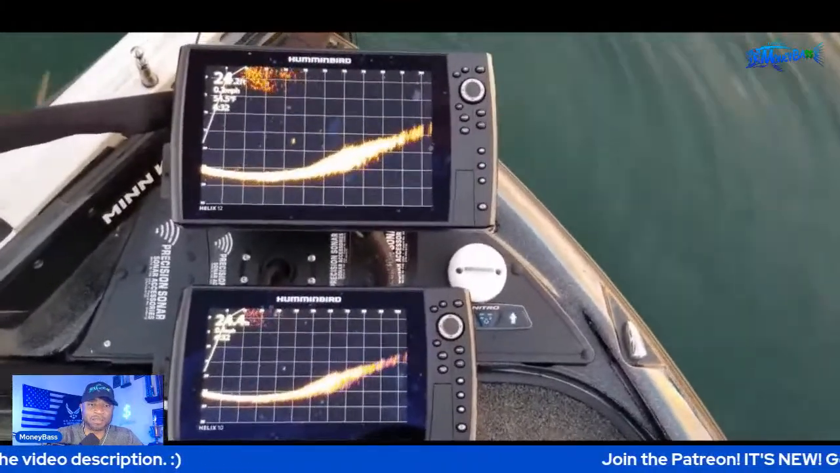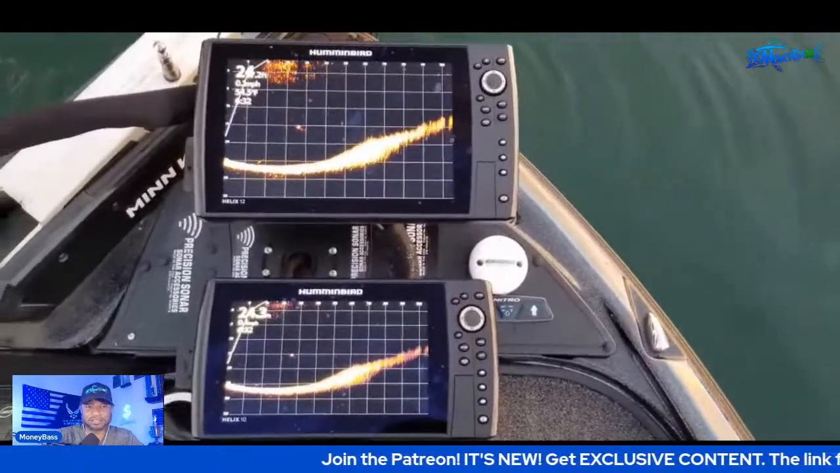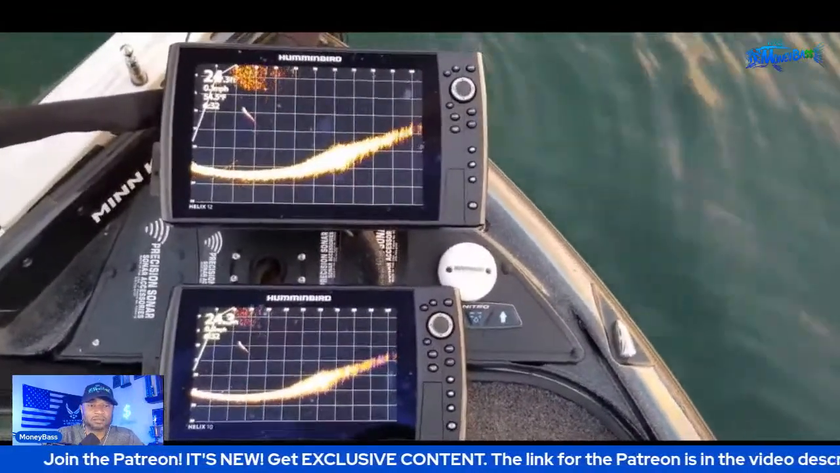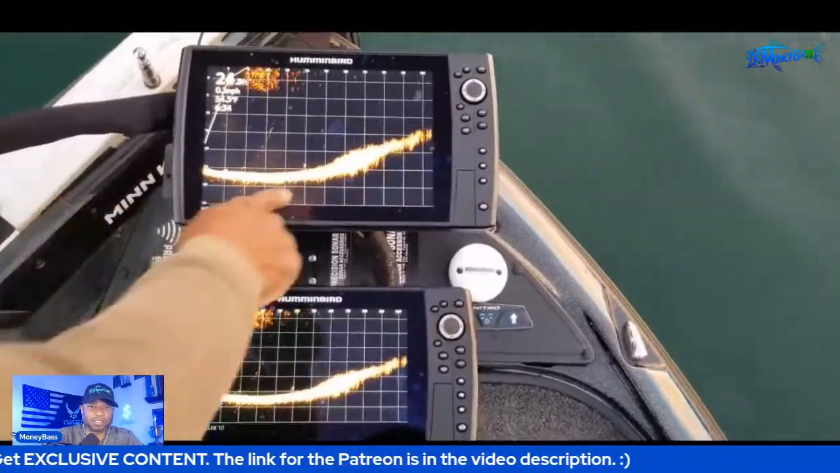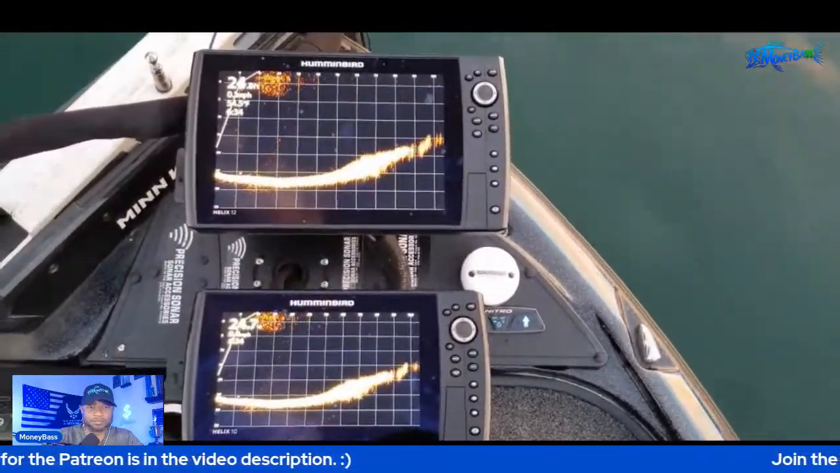All right, so look at that bait right there, guys. I was able to drop that down, watch it go all the way down there. There are actually some fish right there on that drop. Some of them will come up, take a look at it, and swim away. You can fish down there, so I'm gonna let it drop down. There we go.